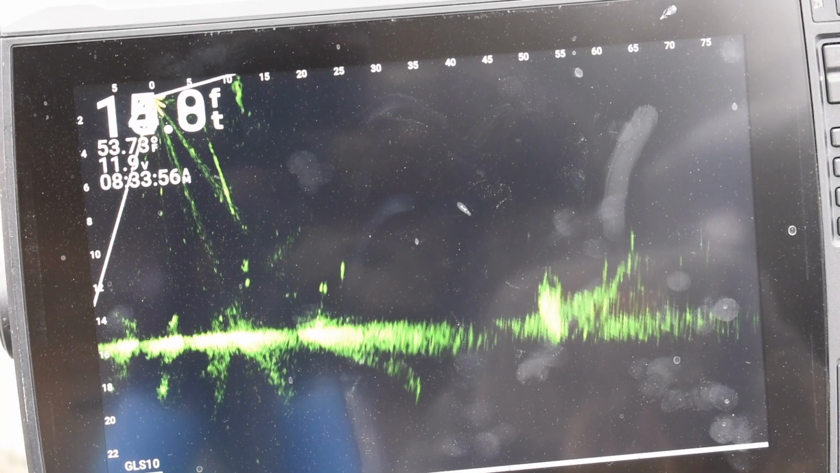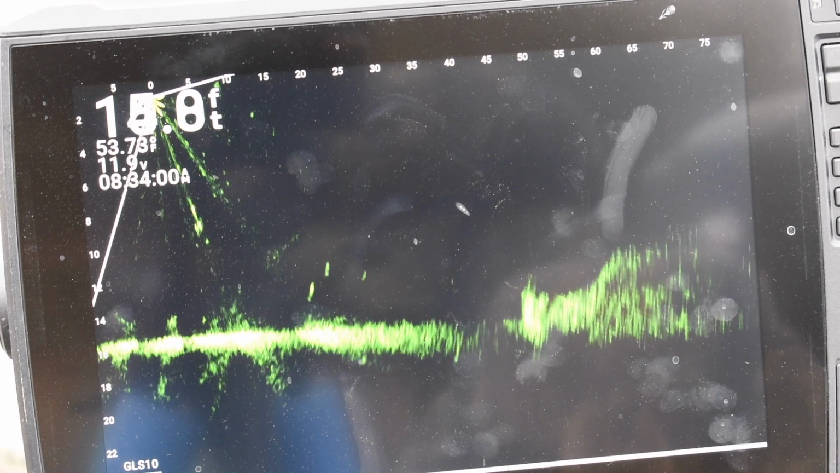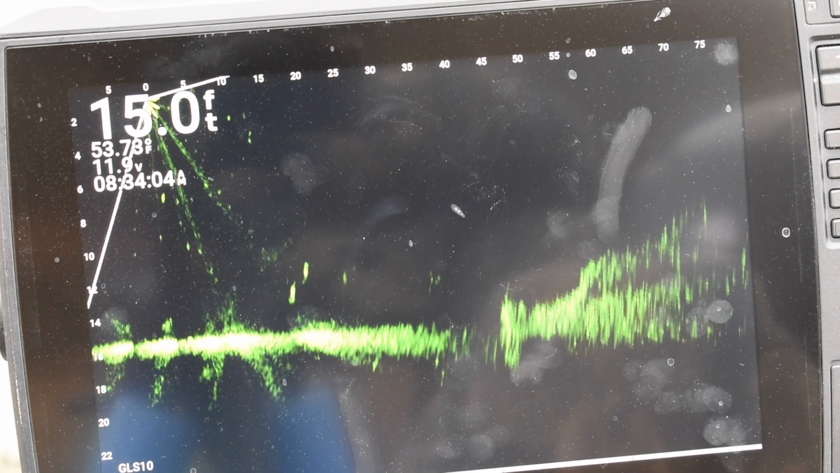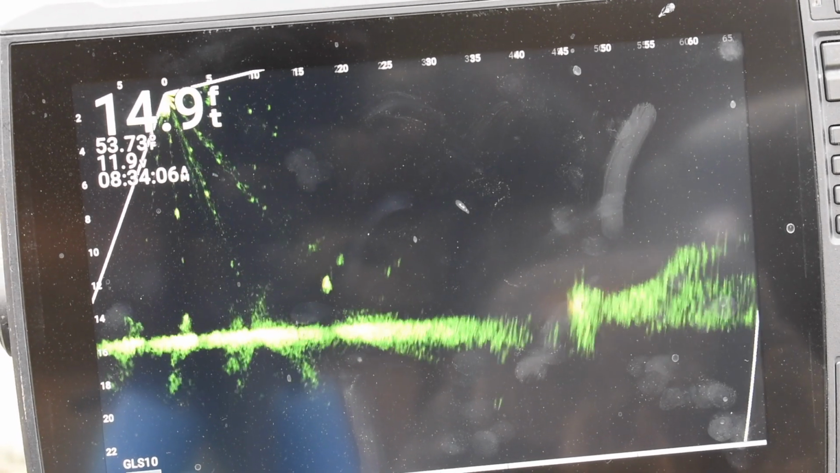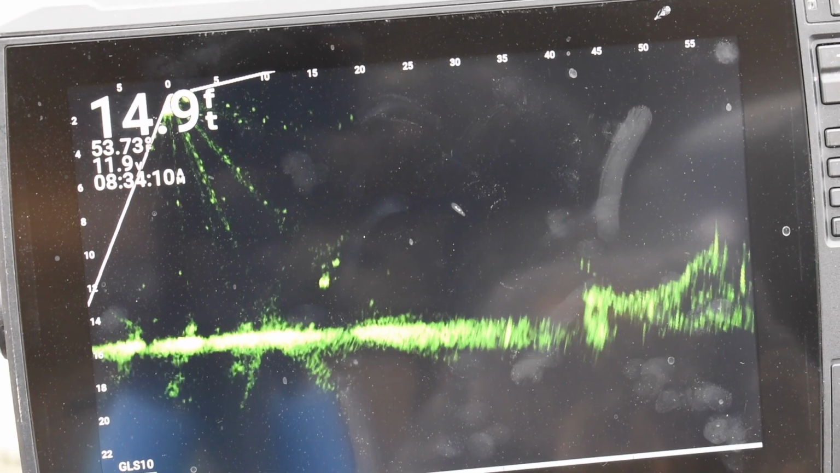So hey guys, welcome back to the channel. And I had to get that little clip in first because I was showing what we had found on the side scan. And here I'm showing it on the Livescope on the forward-facing sonar.